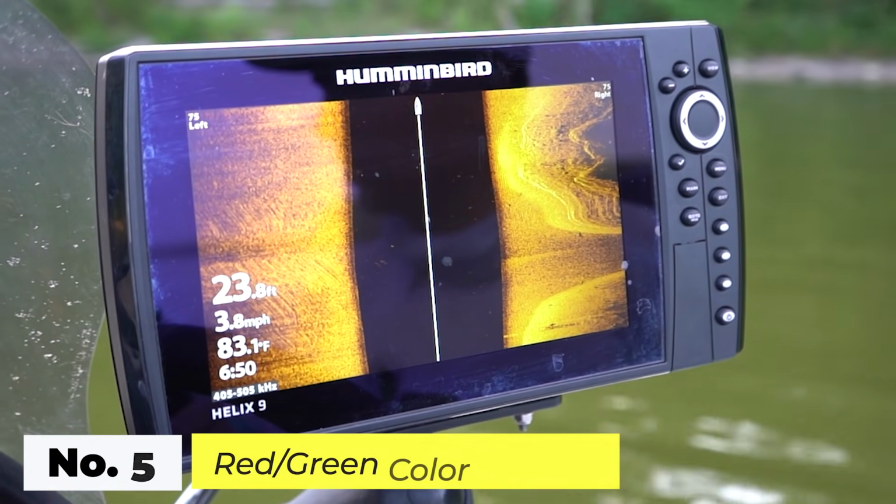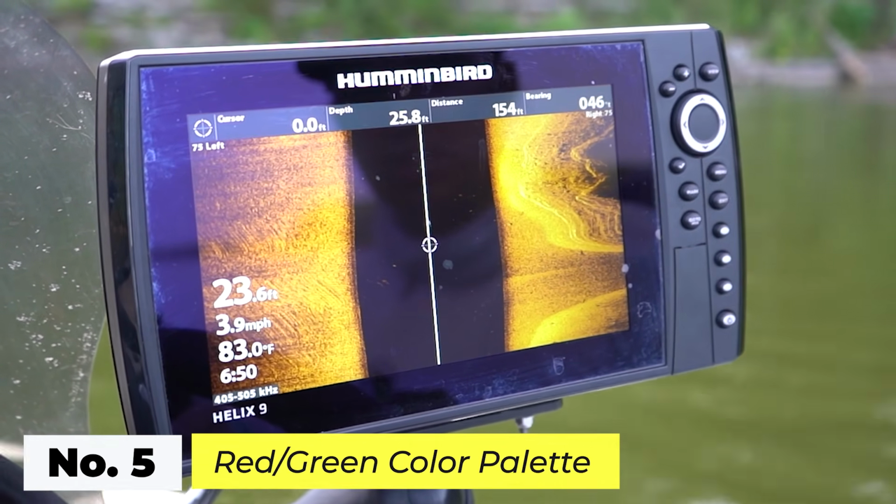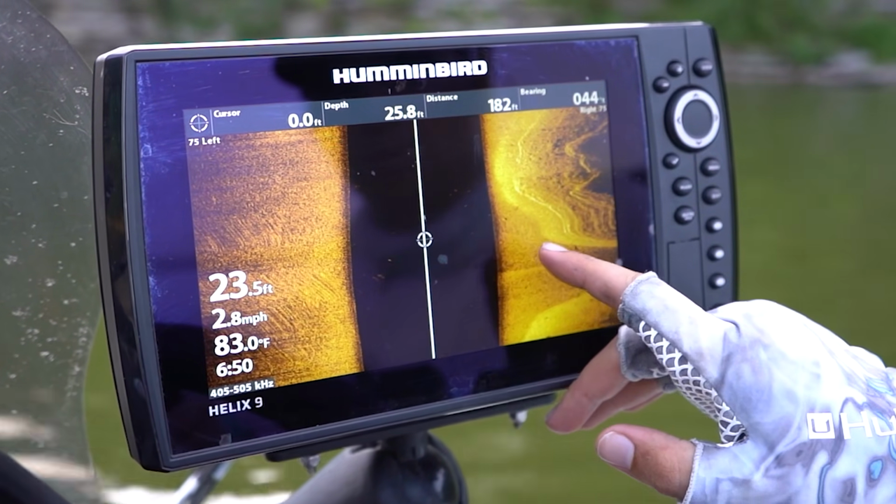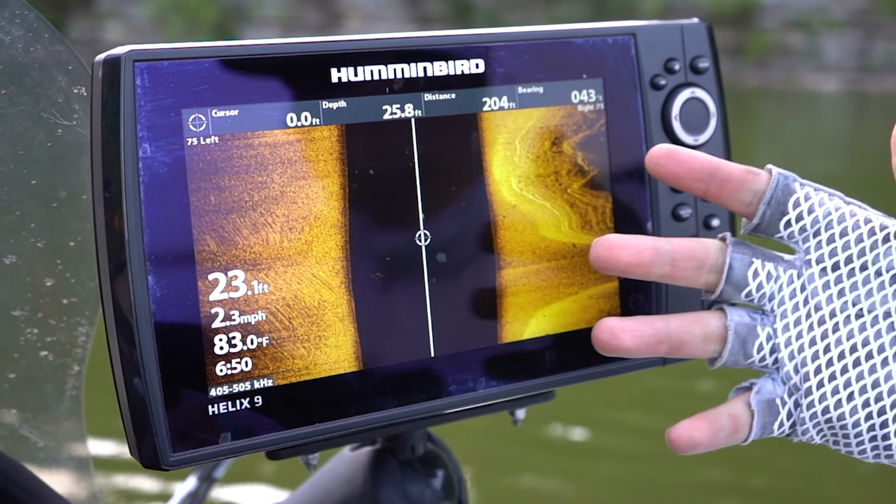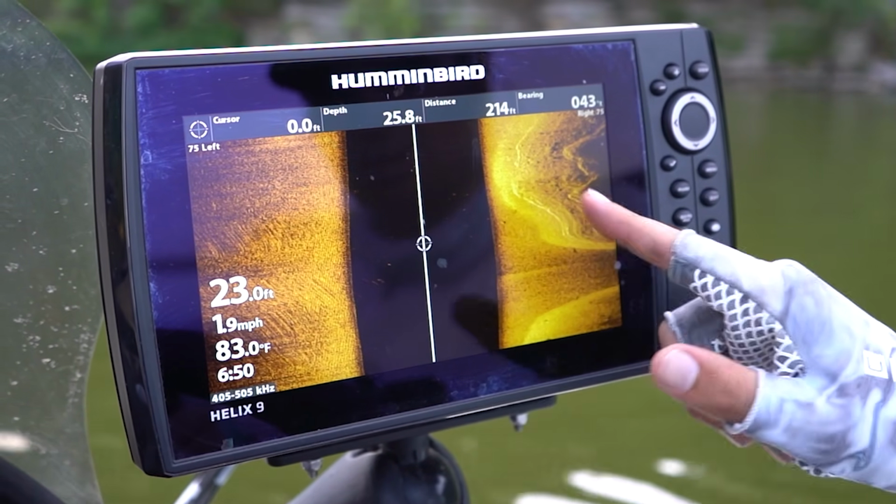The last feature I'm going to show you is really helpful if you're looking for hard bottom on your lake. If we pause this image here, you can actually see that there is a nice rocky point that sticks out from the bank. You have some darker area here, which is going to be softer bottom, and a brighter area here, which is going to be your harder bottom. You can identify this just by looking at the difference in brightness on the screen.